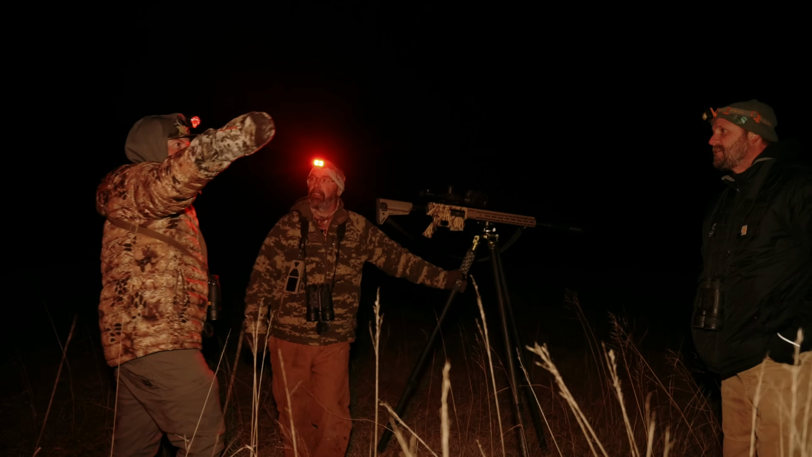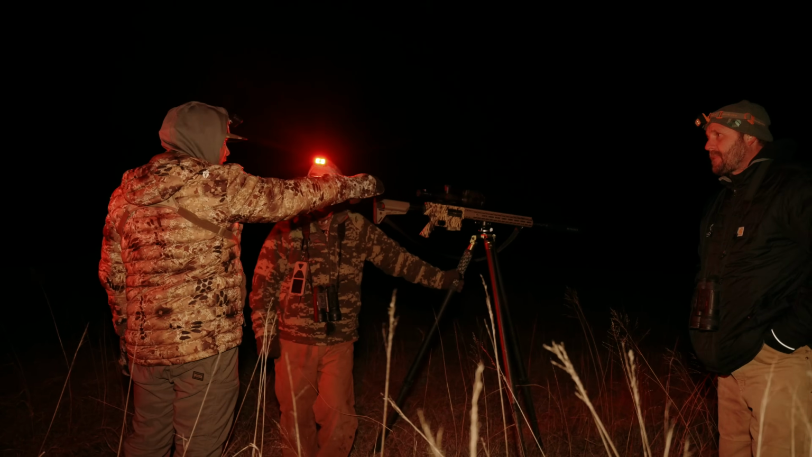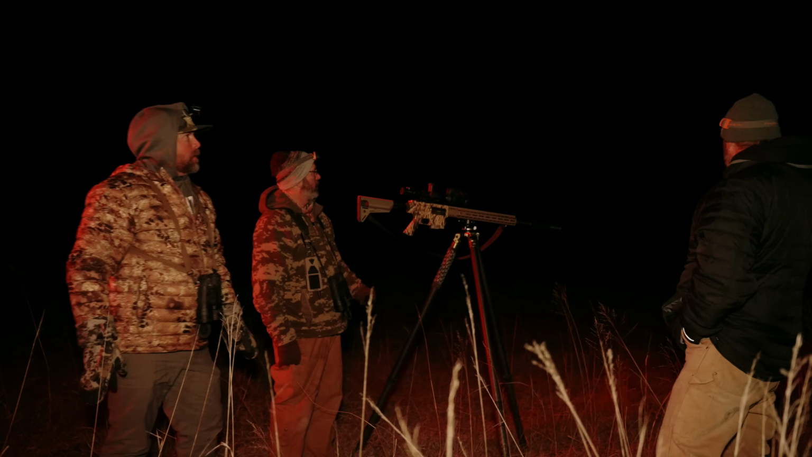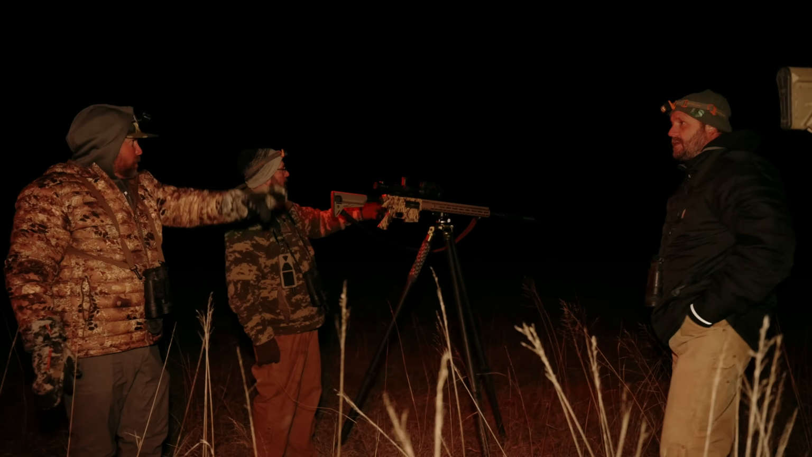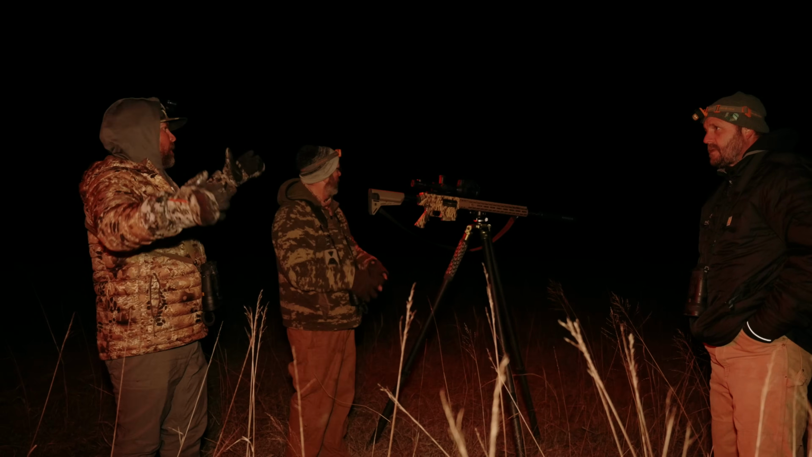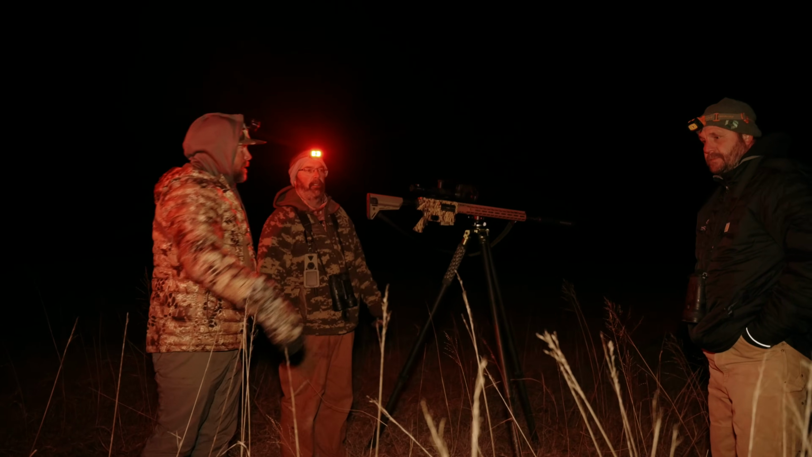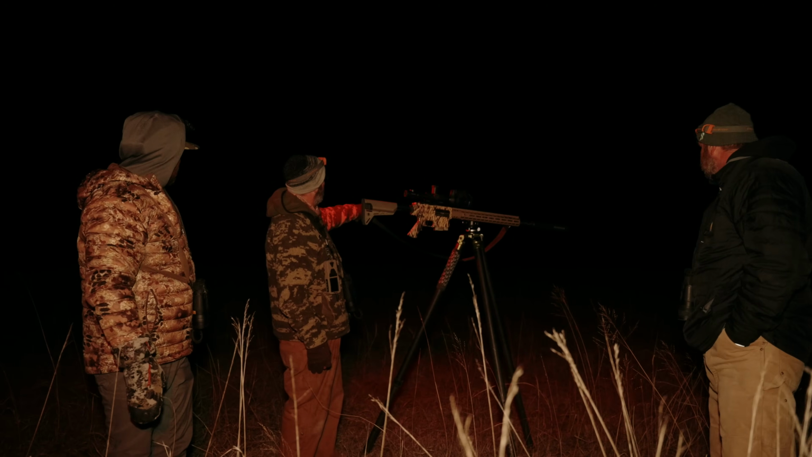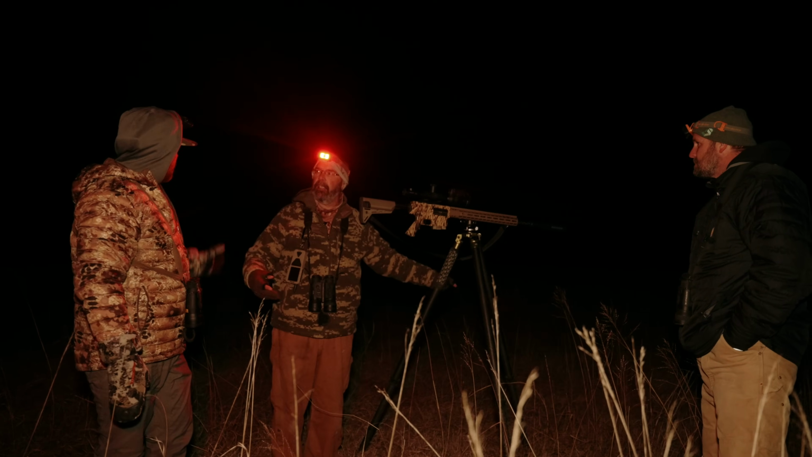Like when that lead one came running there, what is this out here? Is that stubble or something? I don't know. No, there's a little bit of a hay meadow, and then there's a terrace right there. Once that lead one crossed over, then you could see the head of the second one. I couldn't see because I was kind of over the dip with this grass, and I was kind of waiting. But then did they spook? Yeah, the lead one just winded us, maybe. I don't know.